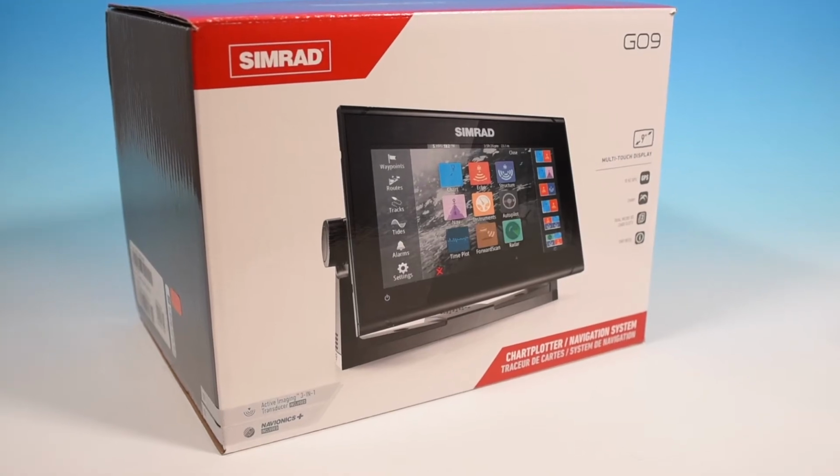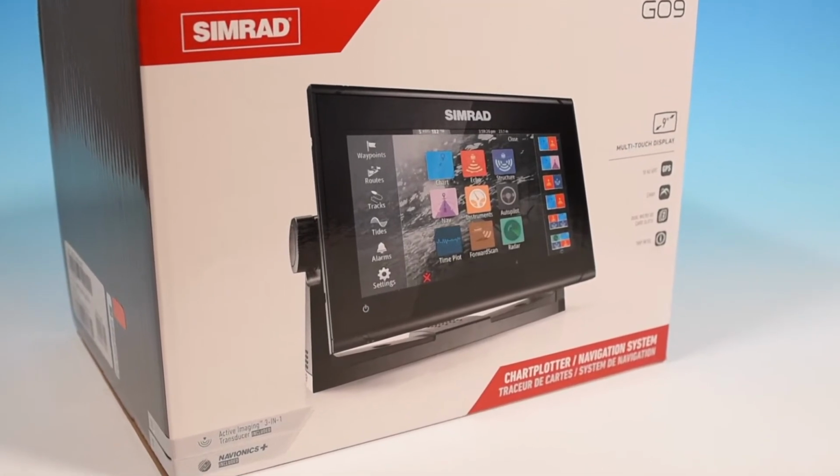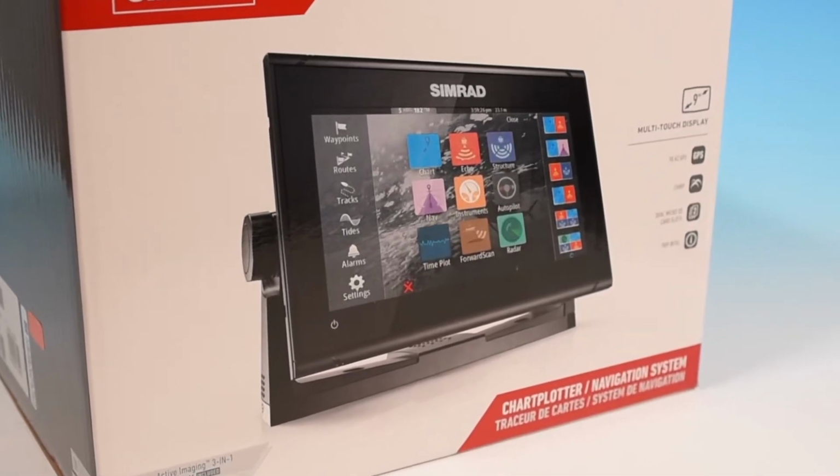Are you the proud new owner of a Simrad Go series Fishfinder chart plotter? Are you considering purchasing one of these units? Well, if you are, stay tuned.